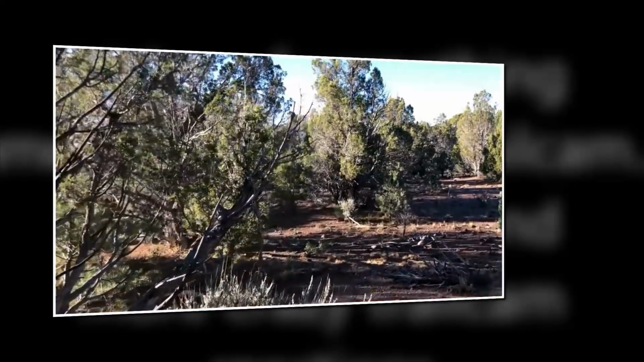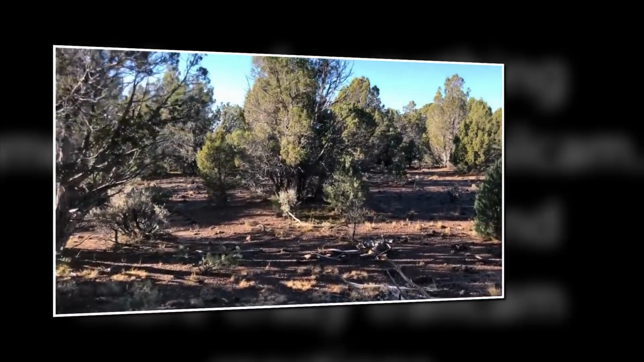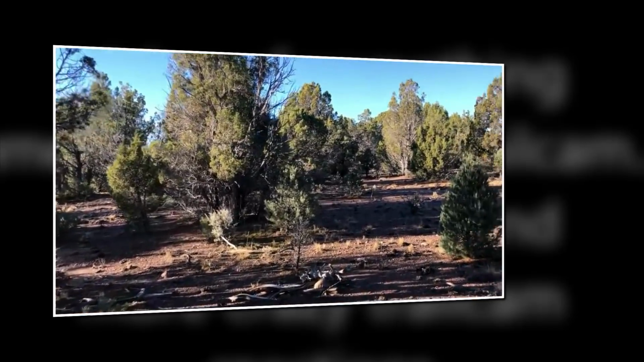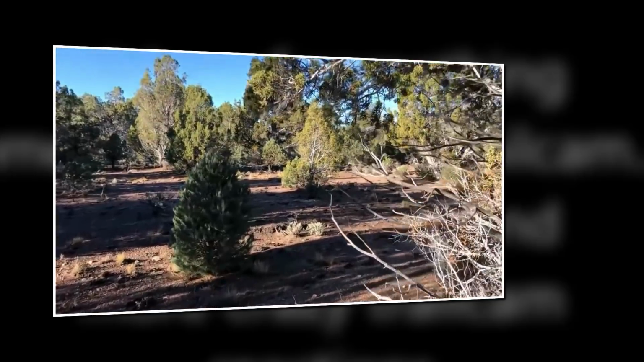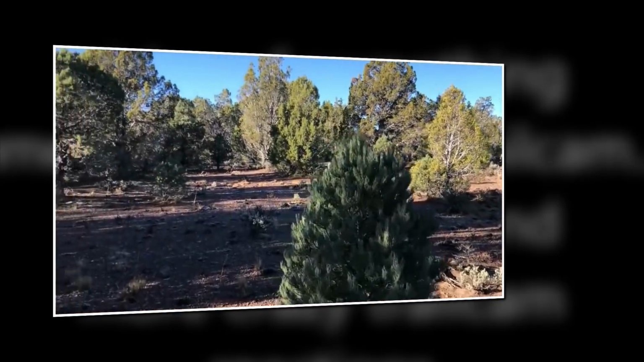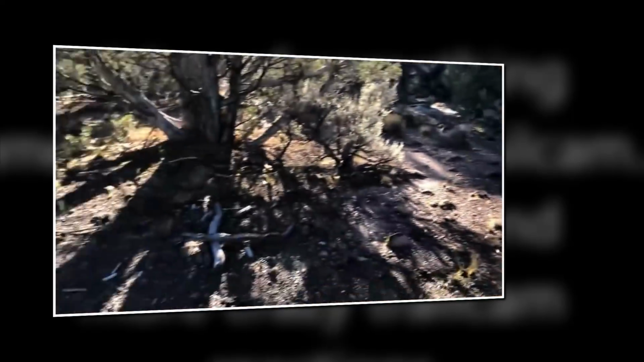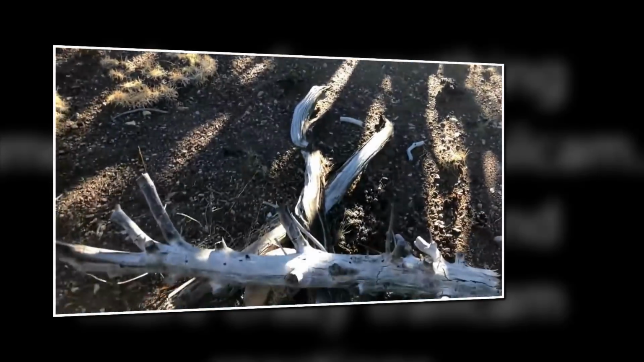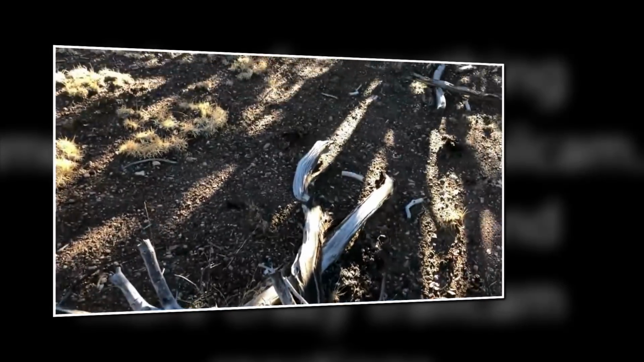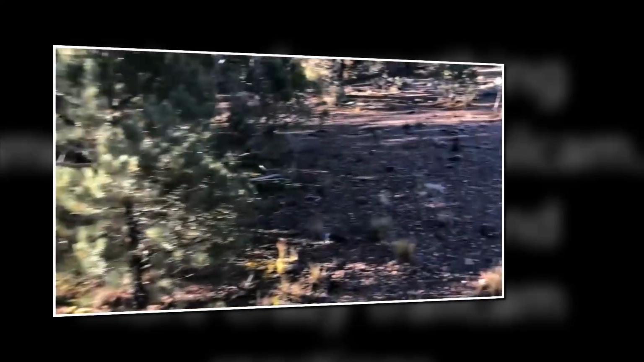I've got that recorder set out. I got 9 hours of video or audio last night, so it ought to be interesting to see. Anyway, this is on their property, and I don't know what that is. Looks like some kind of, I don't know, maybe it's just natural.